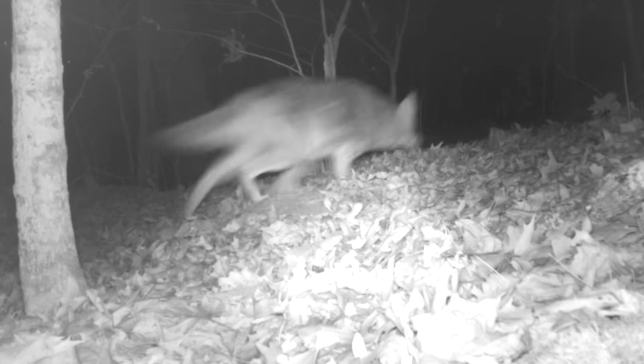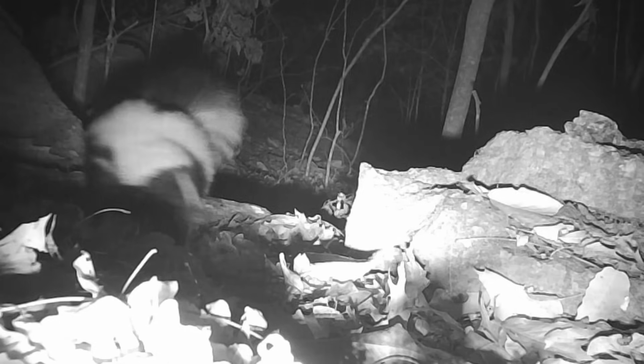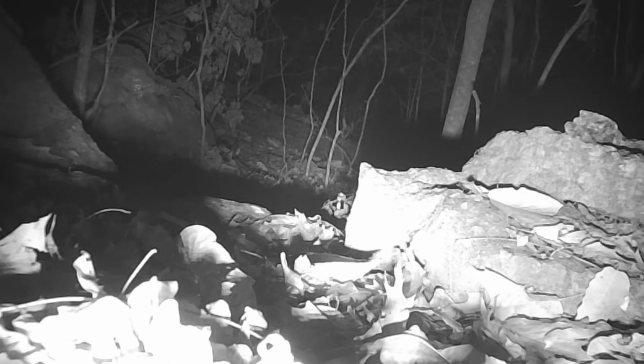Old coyotes. They just follow these animals around. There's a little old spike right in the camera. There's the log. There's old Stripe moving through. And it looks like Rocky too moving through there.